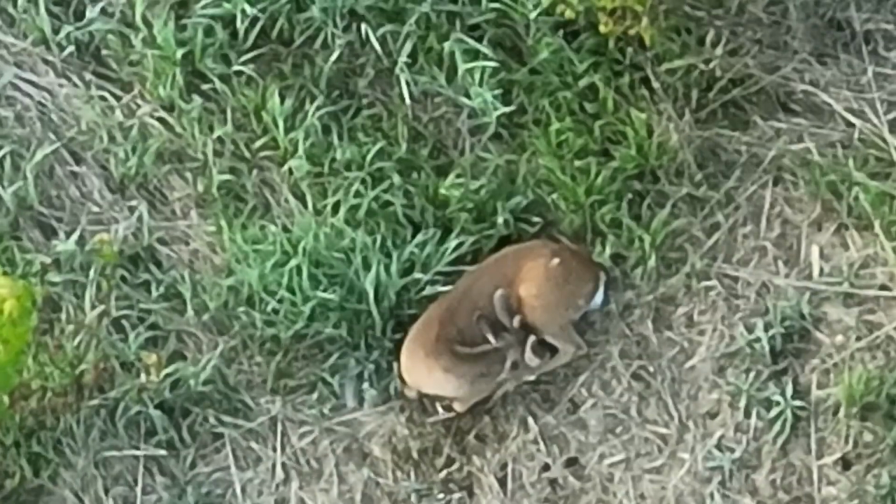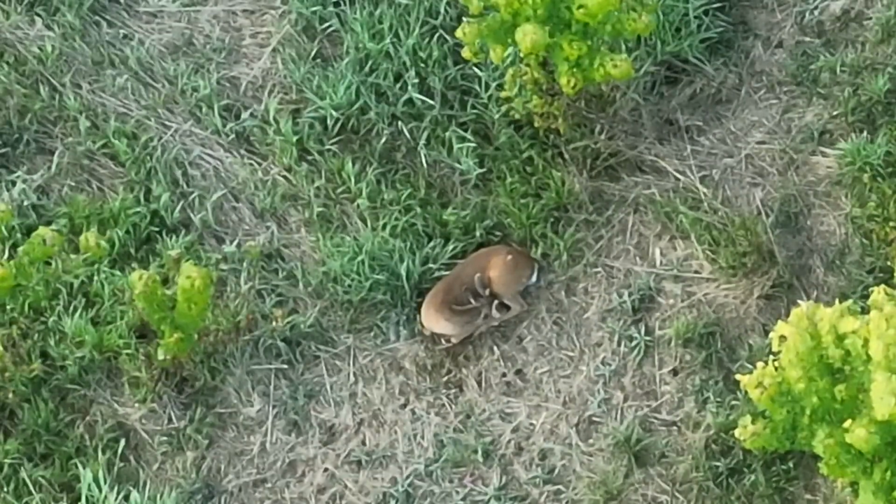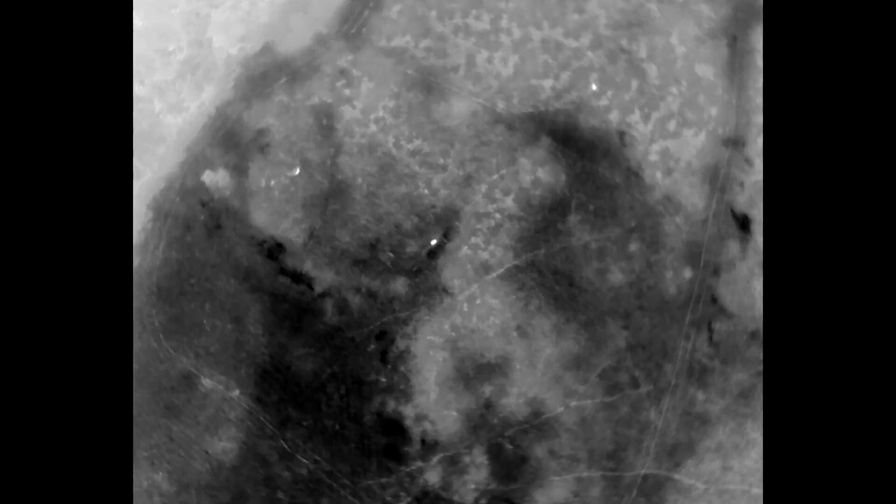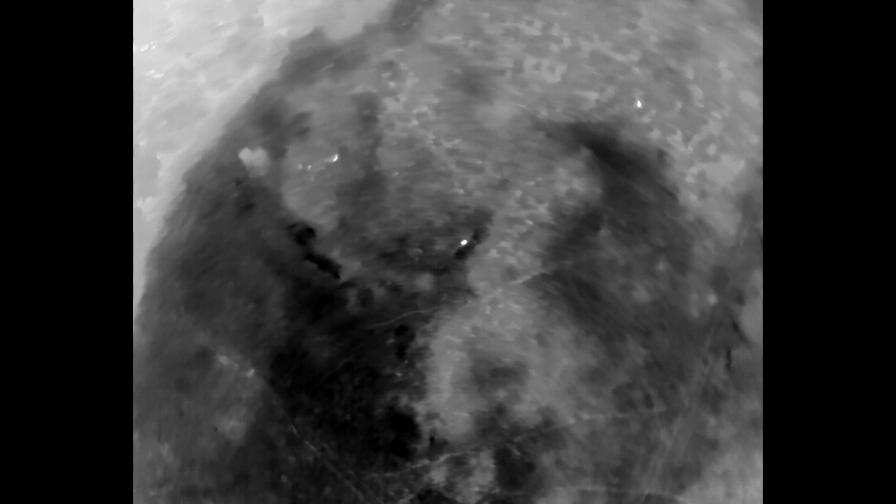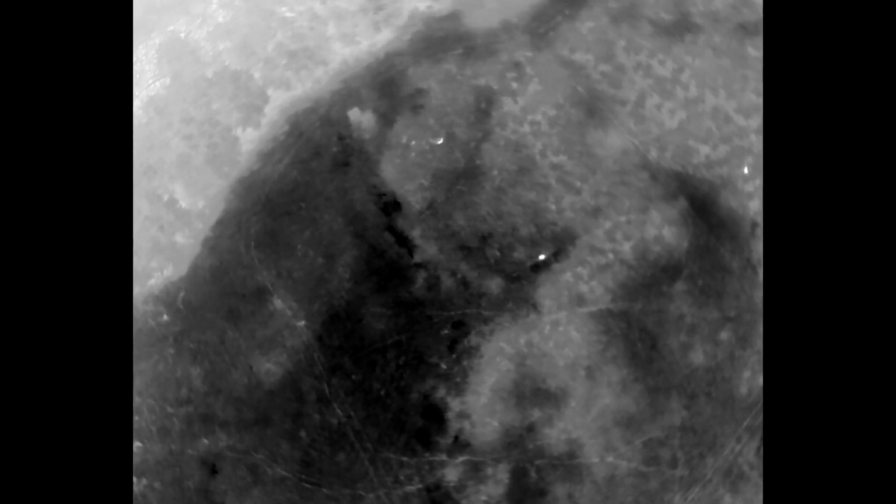So he's got some good antler growth there, and he's just snoozing away. And we'll come back to him. But as I gain light, I gain the ability to zoom in with clear shots. But also understand I'm doing this very early in the morning and have a timeline.